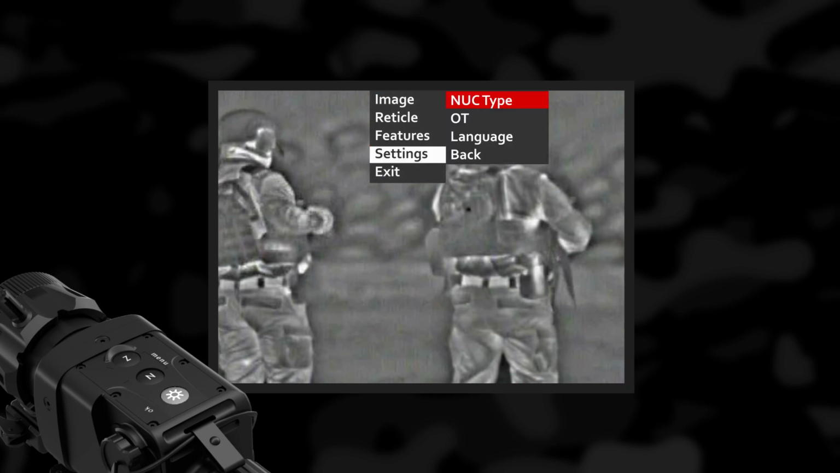Settings menu. NUC type. Thermal imaging devices are prone to generate noise in the image, columns or dots. Therefore, periodic calibration of the sensor is a mandatory process. The non-uniformity correction, NUC, of the signal is a complex electronic process, which requires a uniform temperature body in front of the detector or the objective lens. For the convenience of the user, the device has a built-in motorized mechanism performing NUC procedures by automatically dropping a miniature shutter plate in front of the detector. This process takes less than a second and is accompanied by an acoustic noise resembling a click.